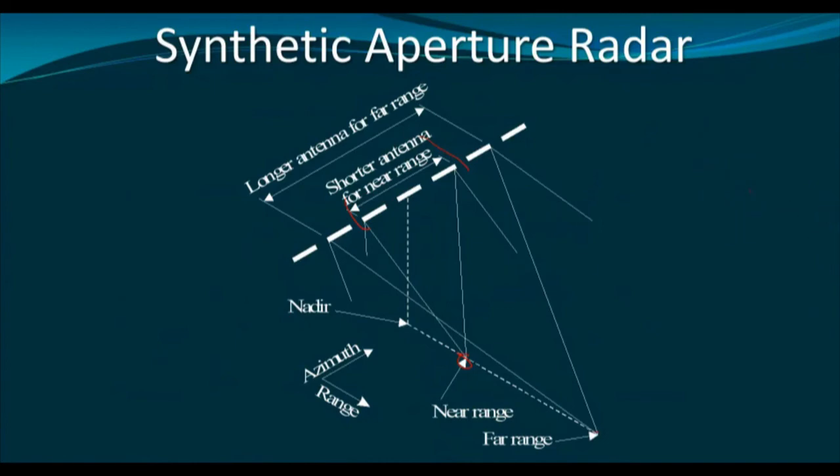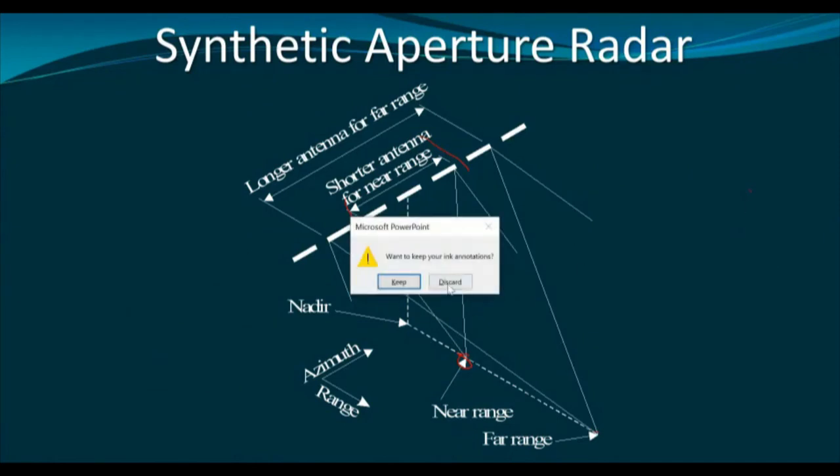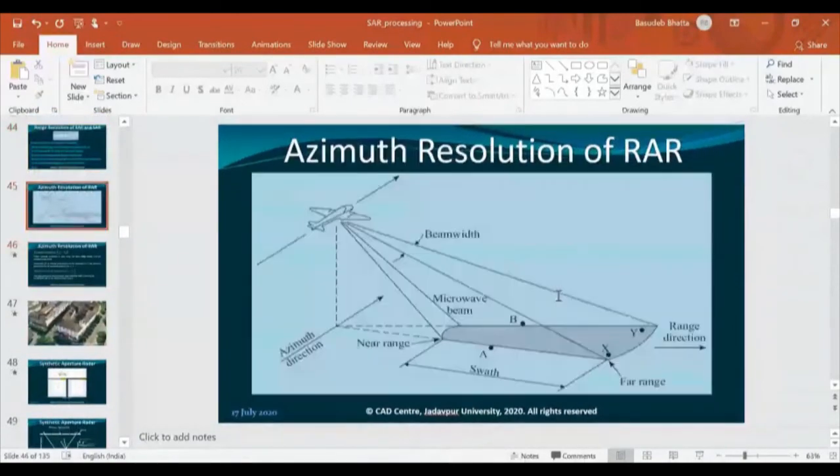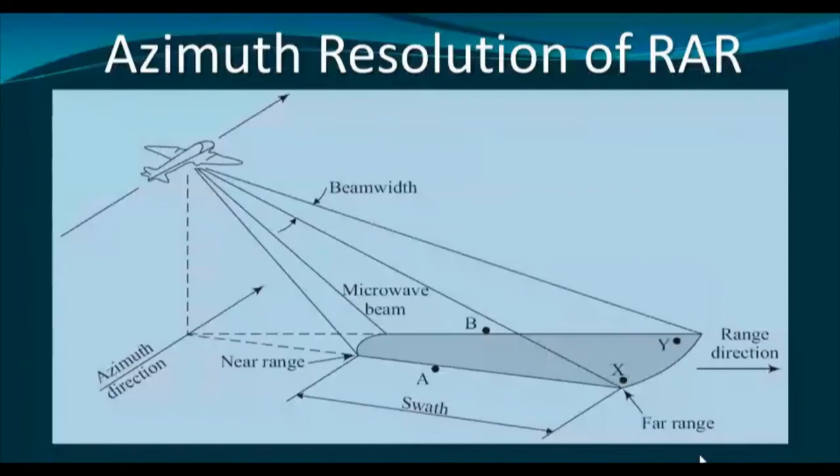And see, in case of real aperture radar, what we found, that spatial resolution is finer at the near range and it is coarser at the far range. Let me come back to that slide again. This one. So the spatial resolution is finer at the near range and coarser at the far range, since beam width is wider at the far range and narrower at the near range.